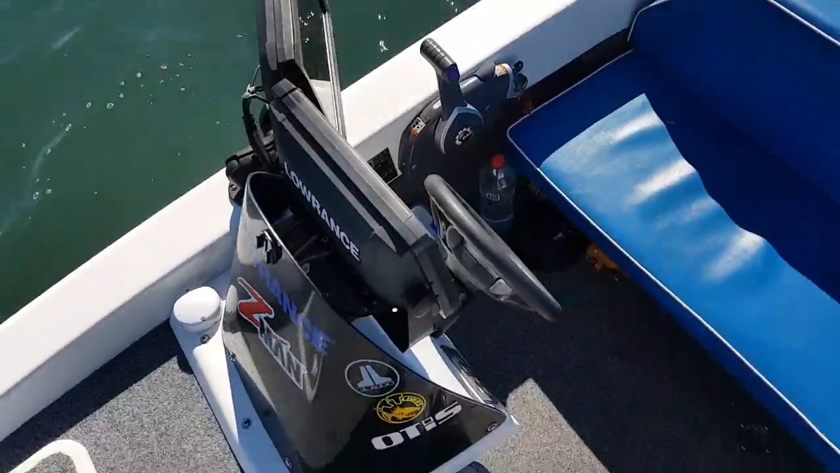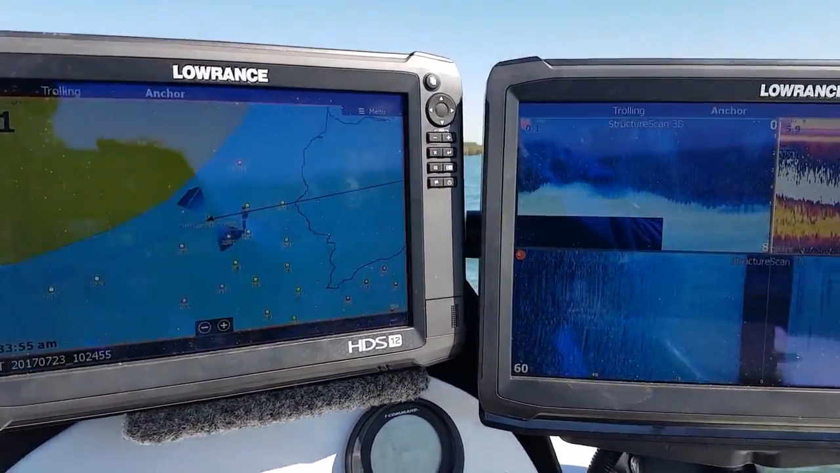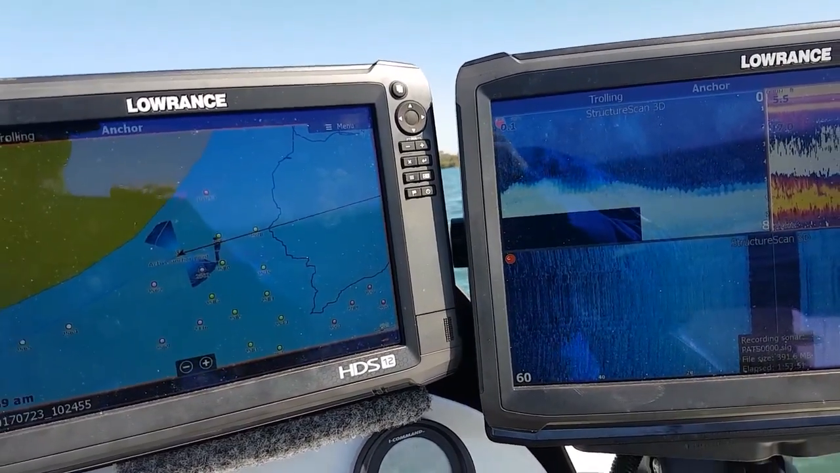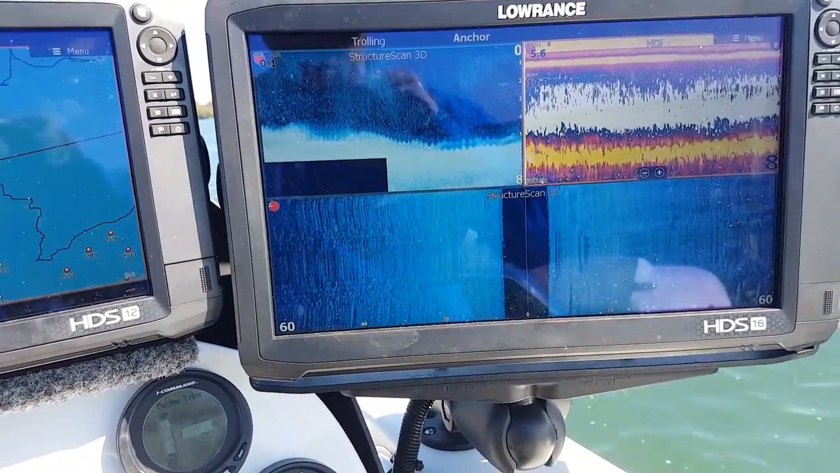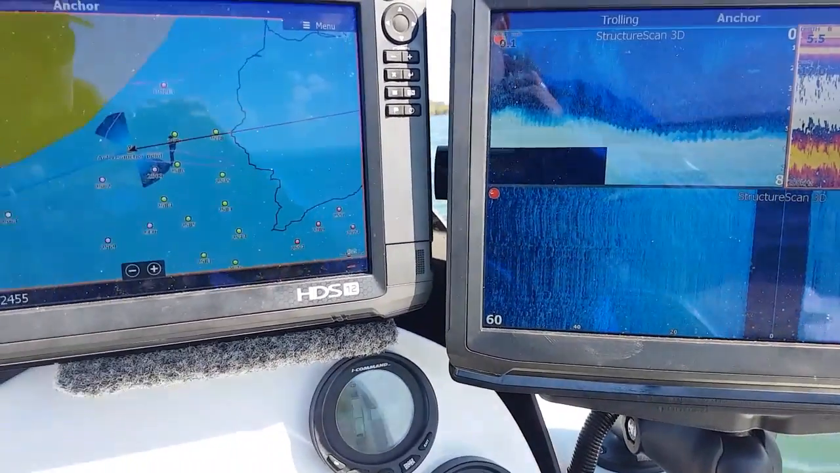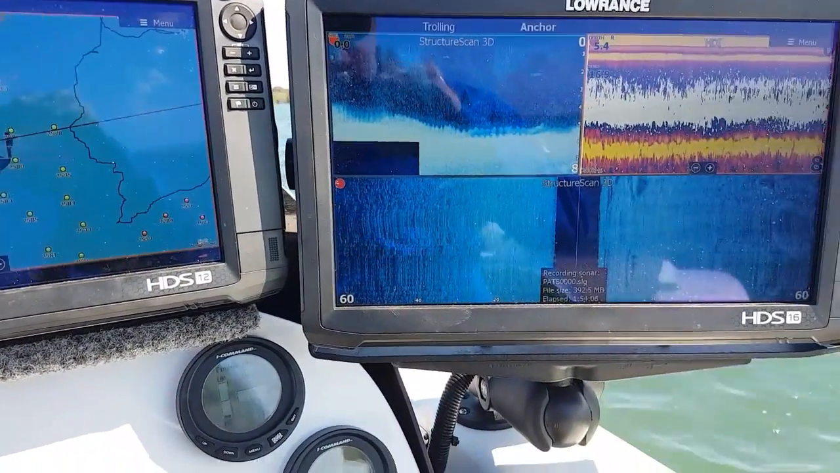As you've already heard me speak about, I'm running the Structure Scan 3D. It gives you double the clarity and double the range with your side imaging. A lot cleaner image than your LSS2 or your total scan transducer. Also on the boat I'm running a sonic hub as well, so I can pretty much control all my music through any head unit on the boat.